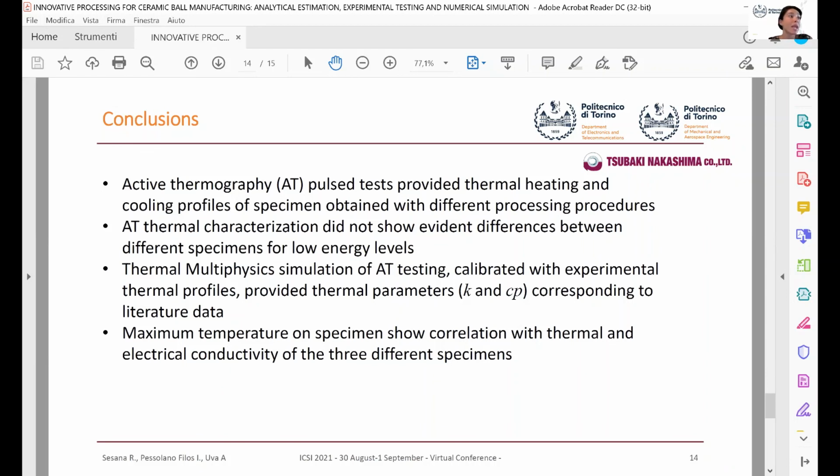For low energy level, the active thermography characterization did not show evident differences between the samples. Then the thermal multiphysics simulation of active thermography testing, calibrated with the experimental thermal profile, provided the thermal parameters, k and Cp, corresponding to literature data. Last, the maximum temperature on the specimens shows correlation with thermal and electrical conductivity of the three different specimens.